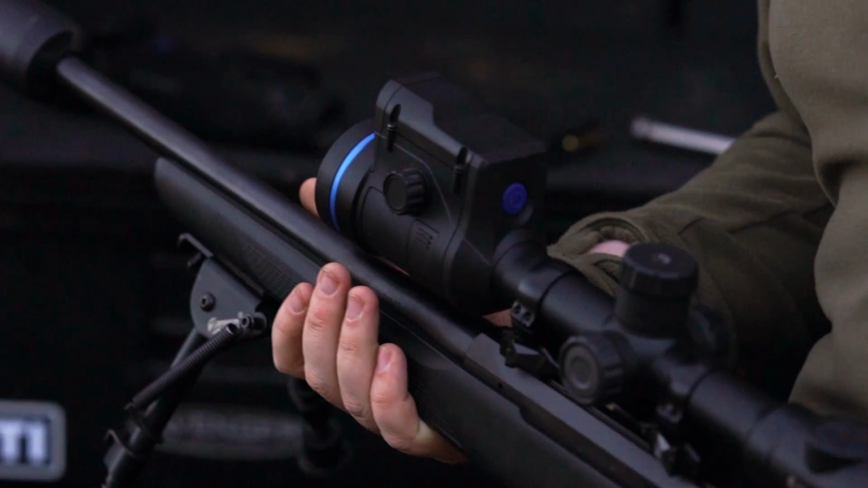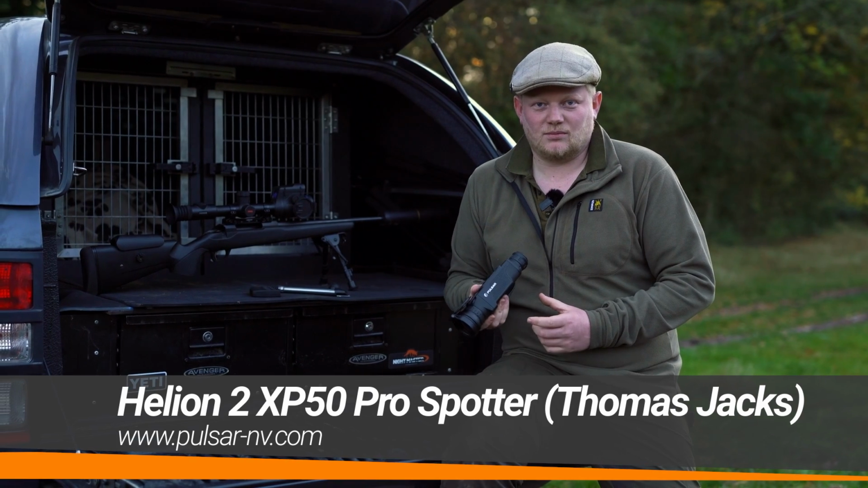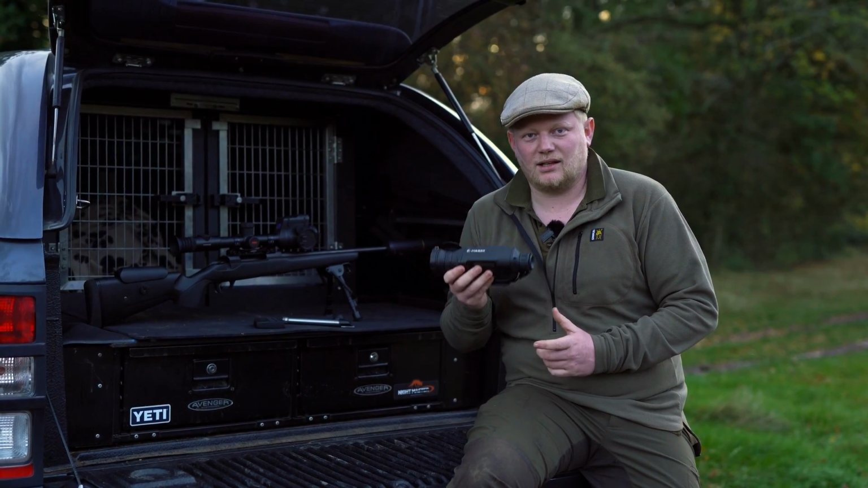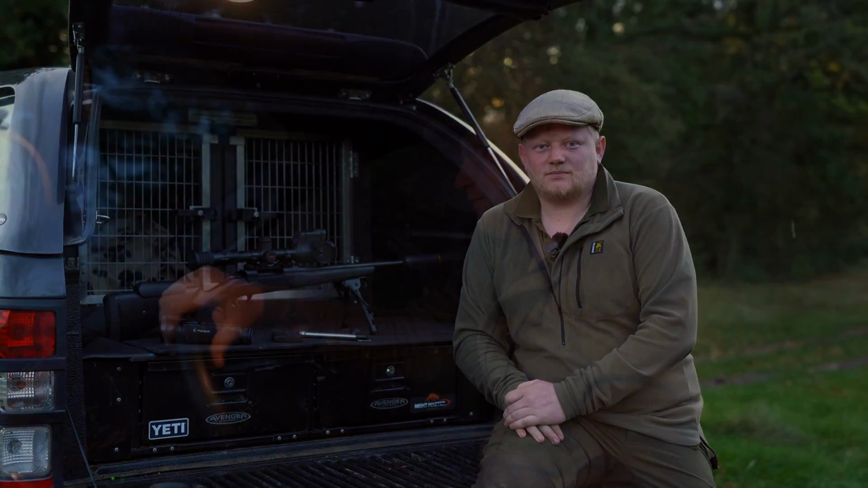Along with that I'm using my Helion 2 XP50 Pro thermal spotter. I take this with me everywhere. Whether I'm stalking, out on the foxes like we're doing tonight, it lives with me. So let's go and see if we can get on some foxes.